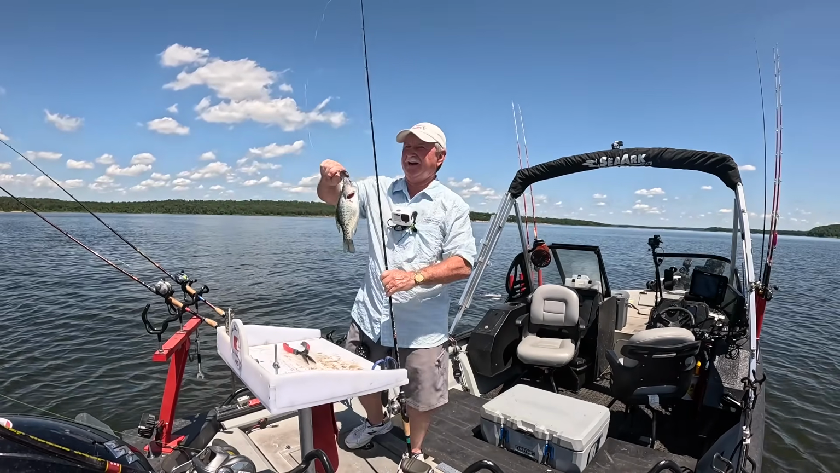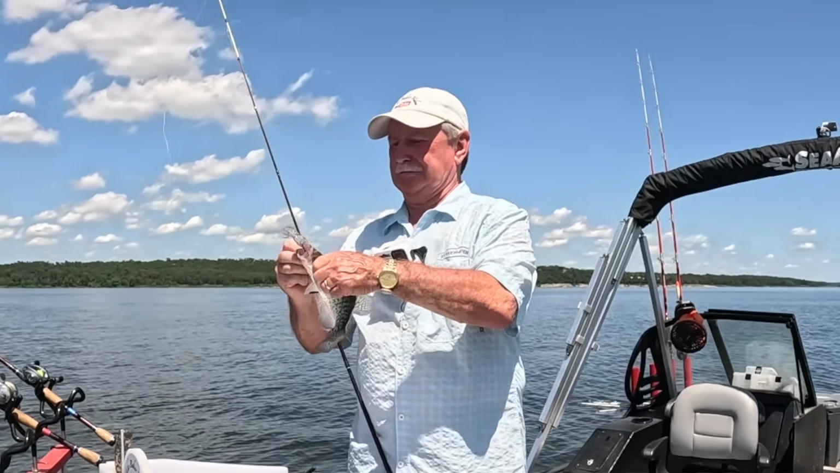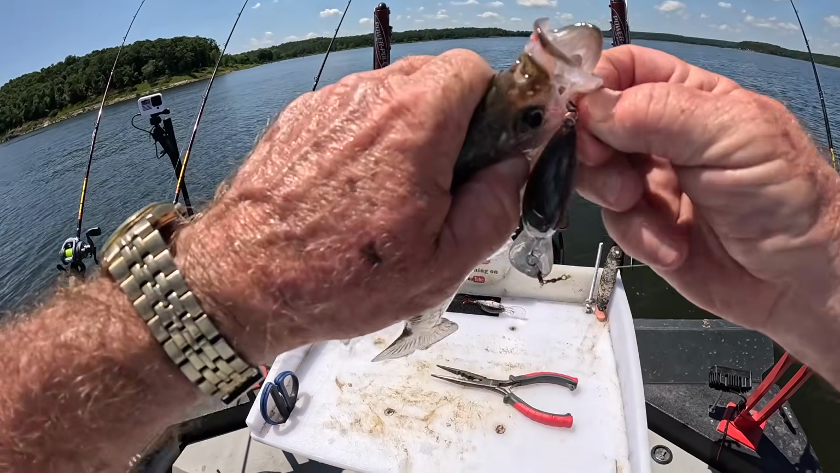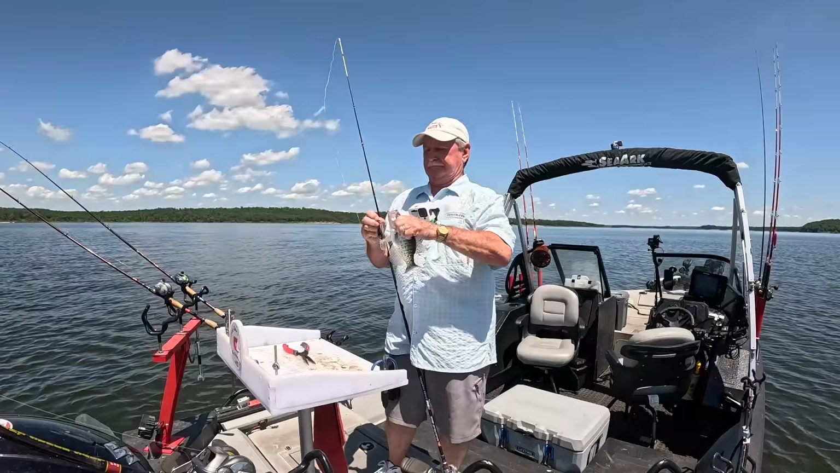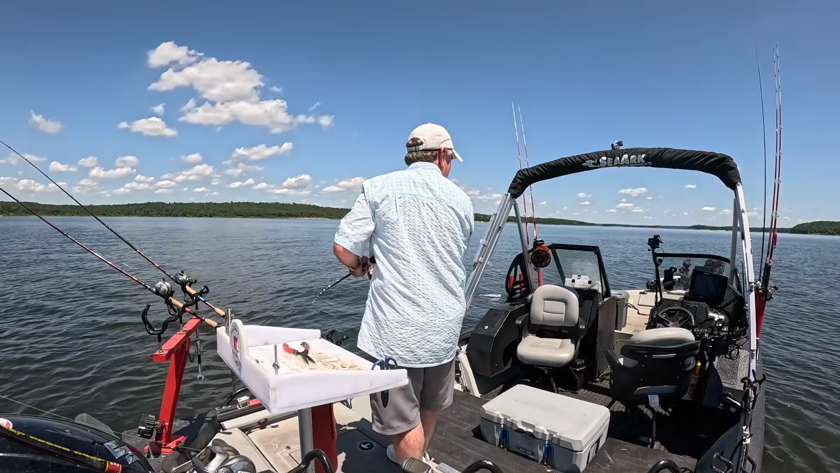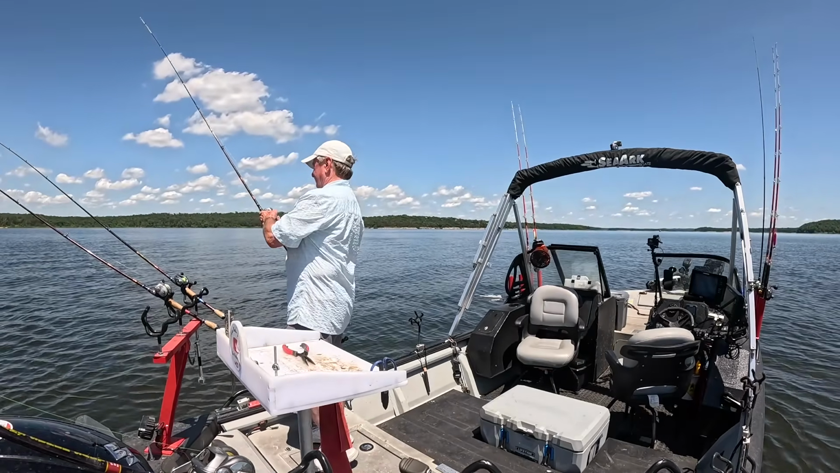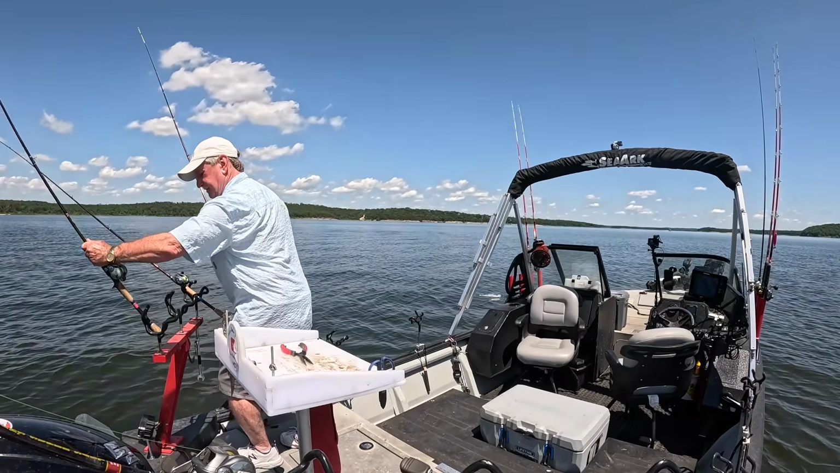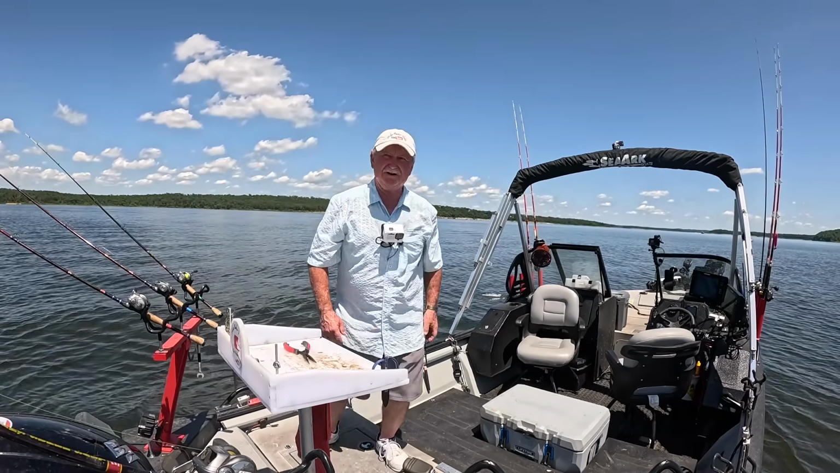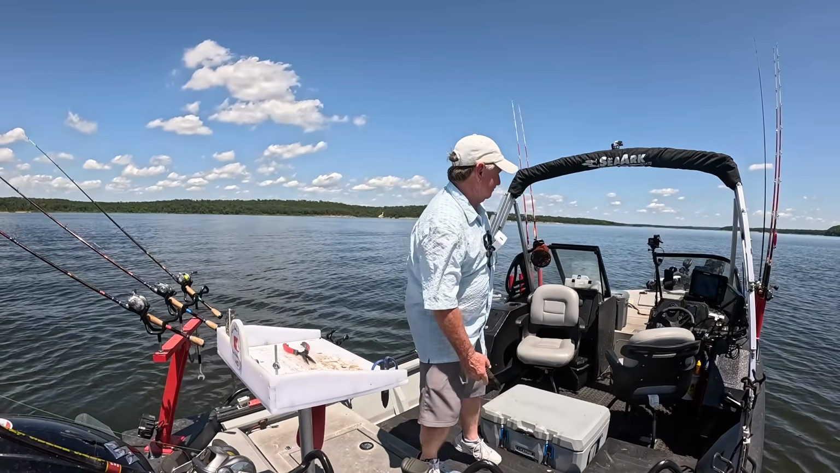Look at there, that's on the shad colored deltas. Another little keeper, boy. But on a different bait. Cast it out to the outside. Move these to the inside. All right, I got two shallower running Arkies. I've not had a fish on the shallower running ones. I think they're deeper. May take those Arkies off.